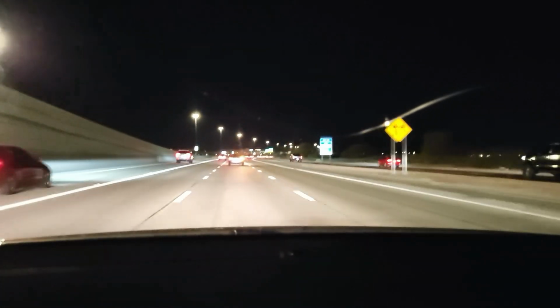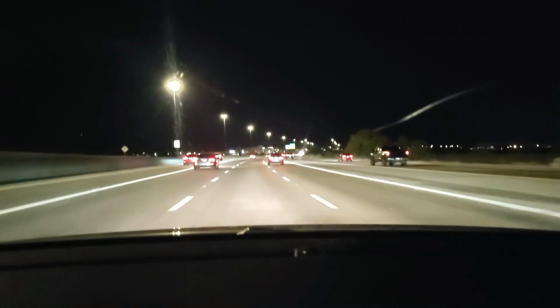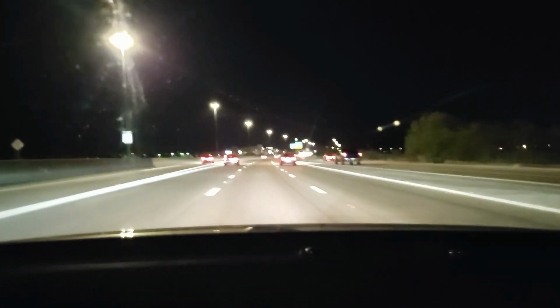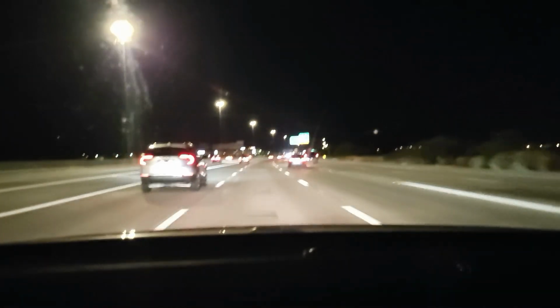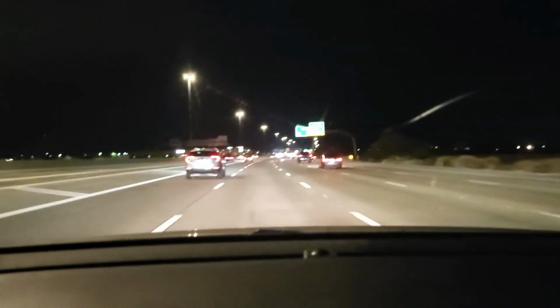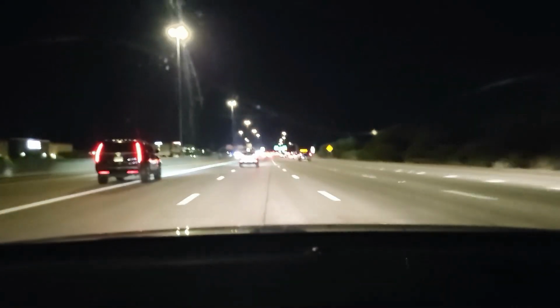Dual zone climate. Like that, or like that video with the cat. Well, hi. Dual zone climate control is amazing, because I can have the heater going on my side and my wife can have the air conditioning going on her side. Or vice versa.